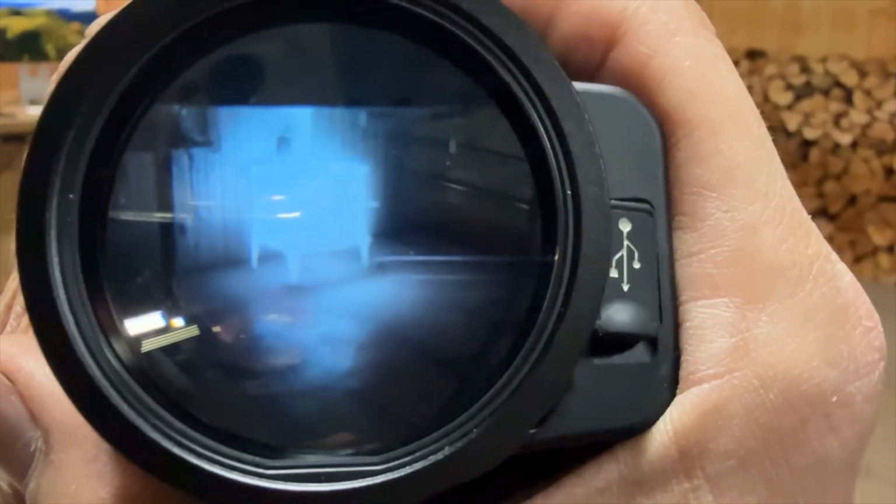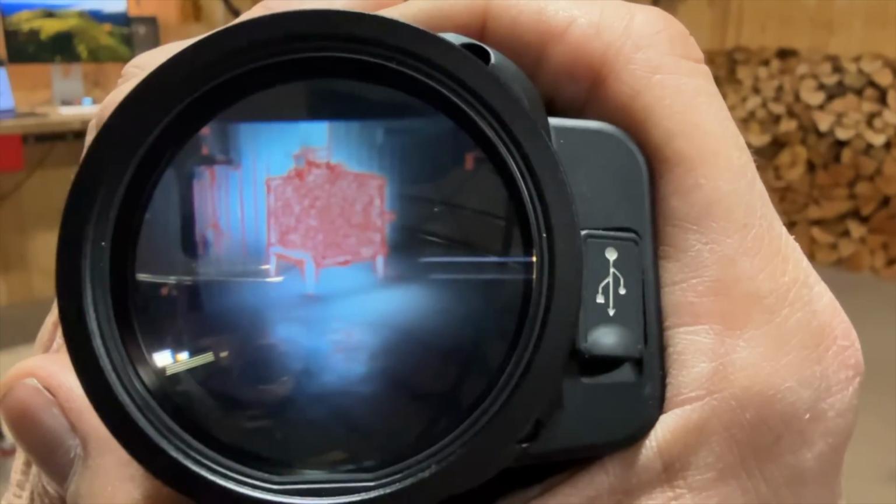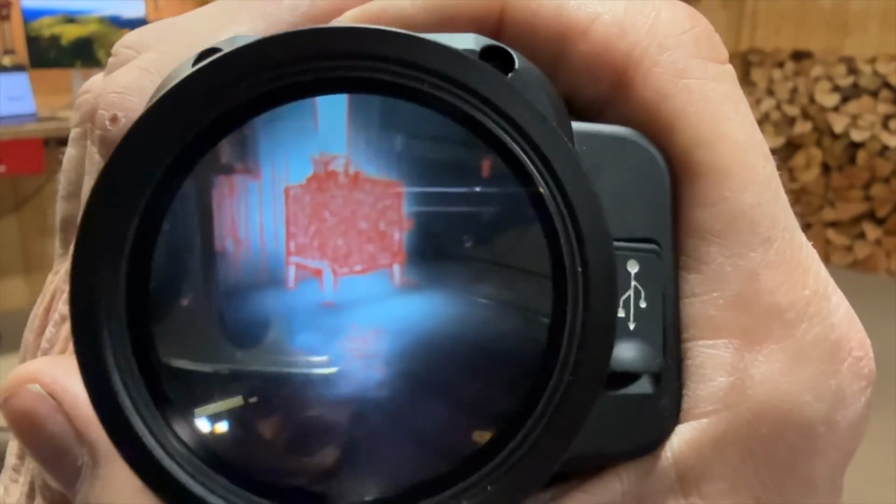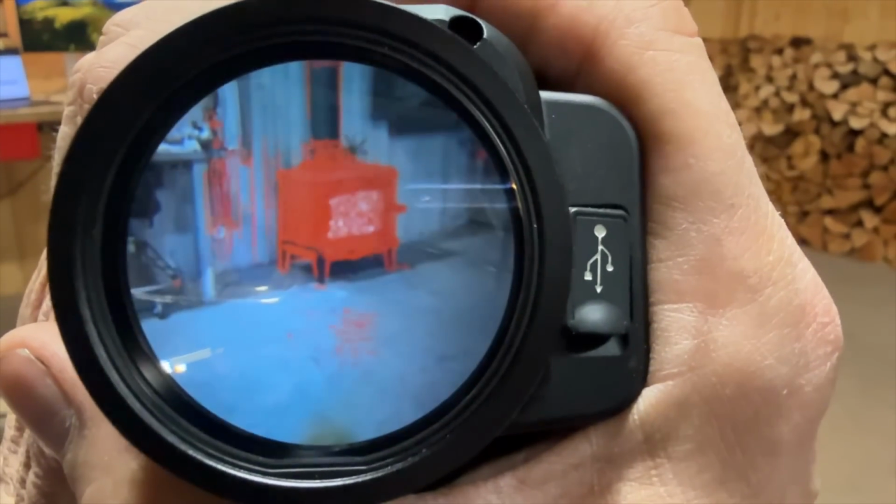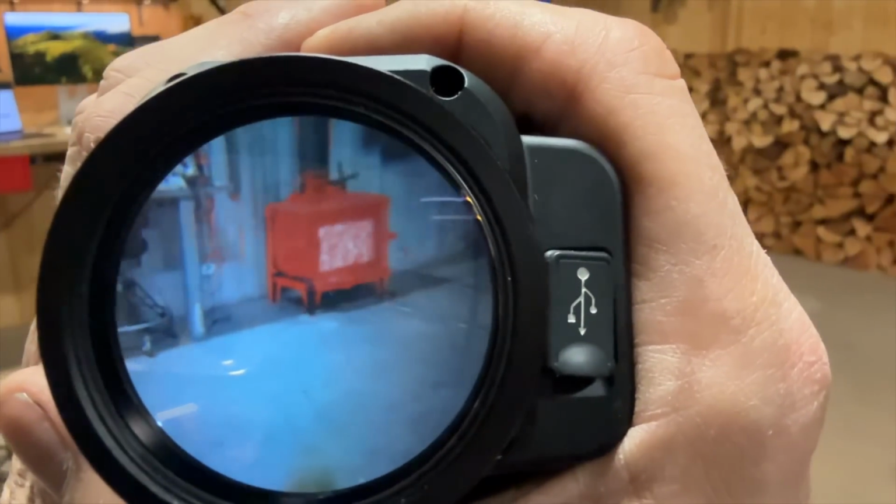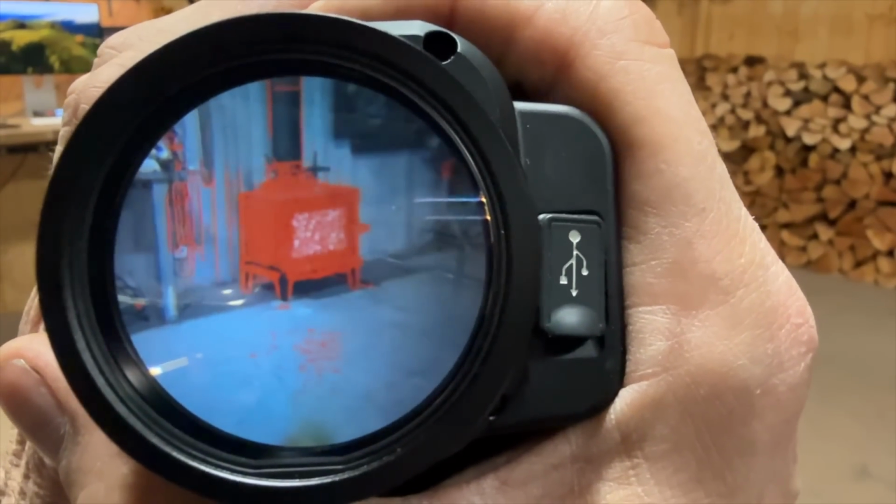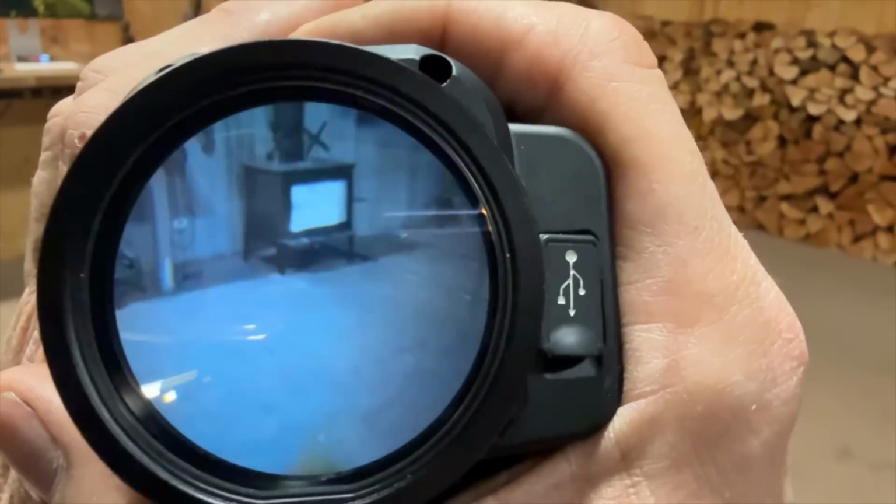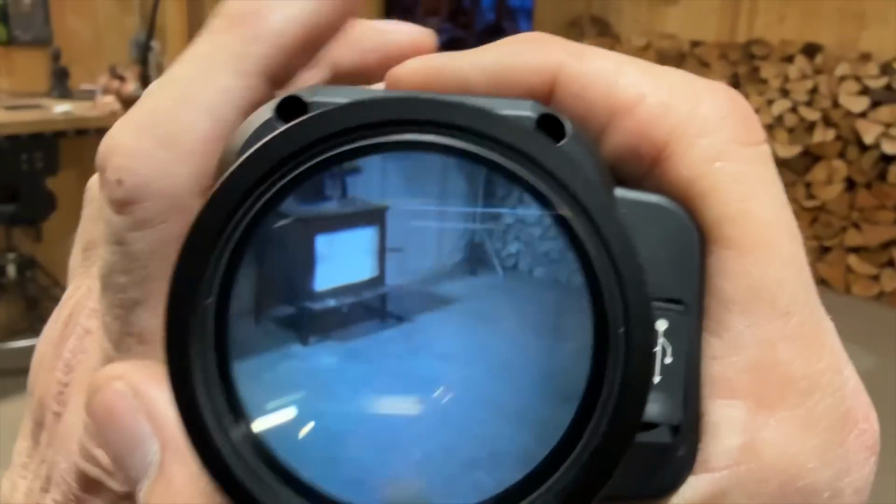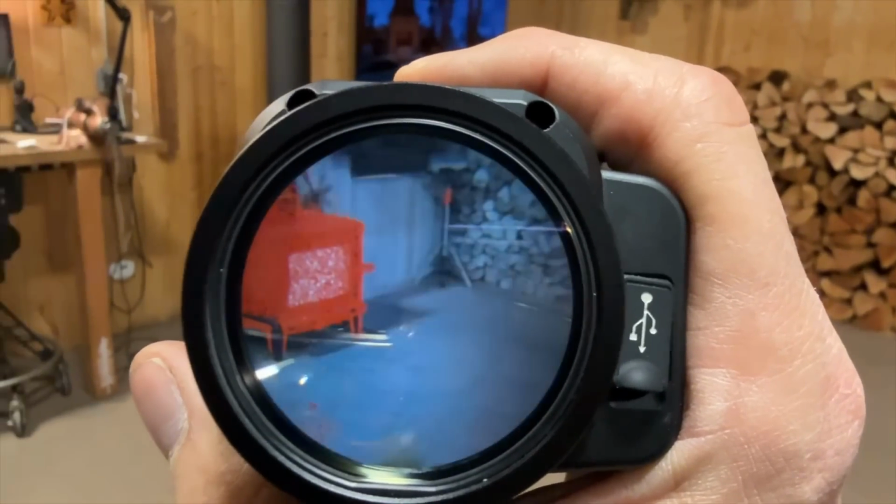I have been using this to find my cat Toothless at night. I can find field mice running around in the grass. So right here you have the red is the thermal overlay, and the white is the night vision. We cycle here, it reverses it, and you see it fades in and out. Those red highlight markers, they go in and out. They continuously blink back and forward, but you can see the white, of course, is the hot, and with the red overlay.